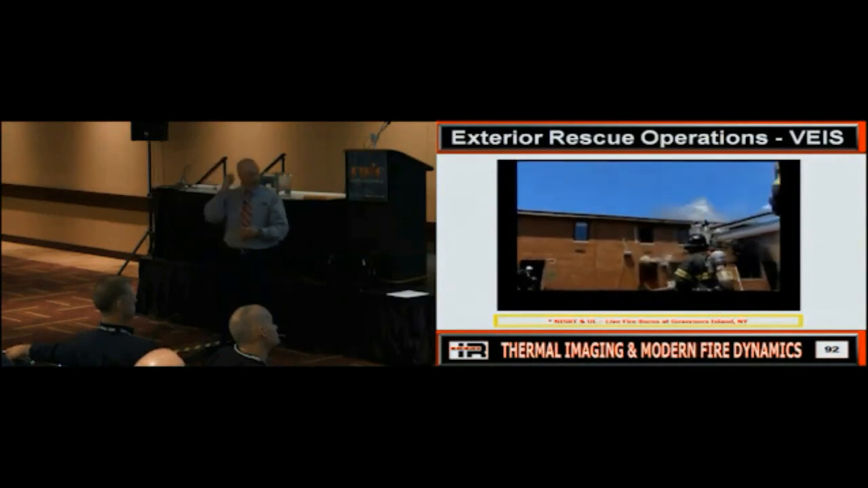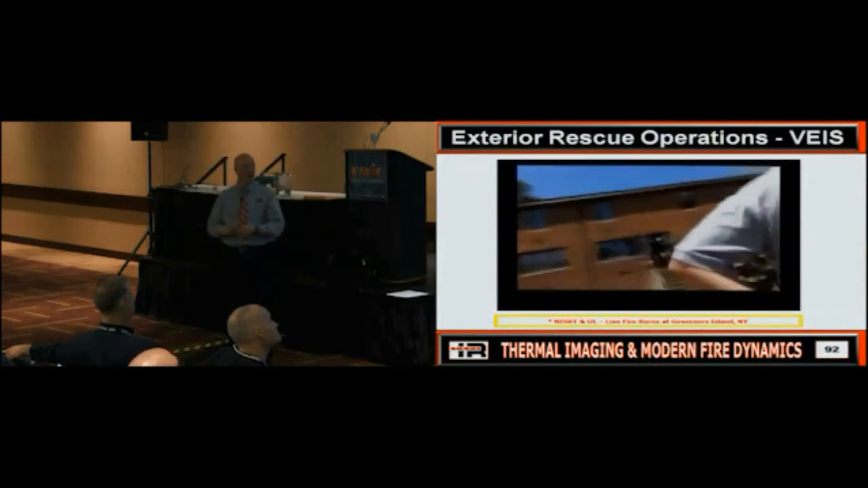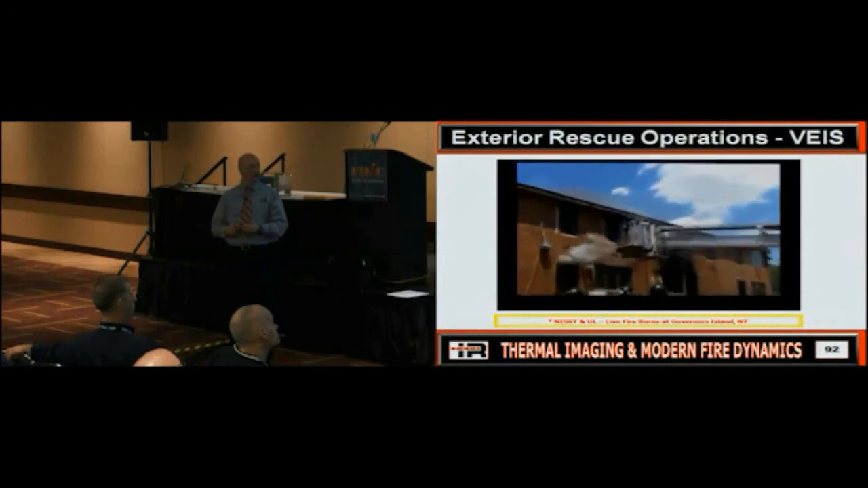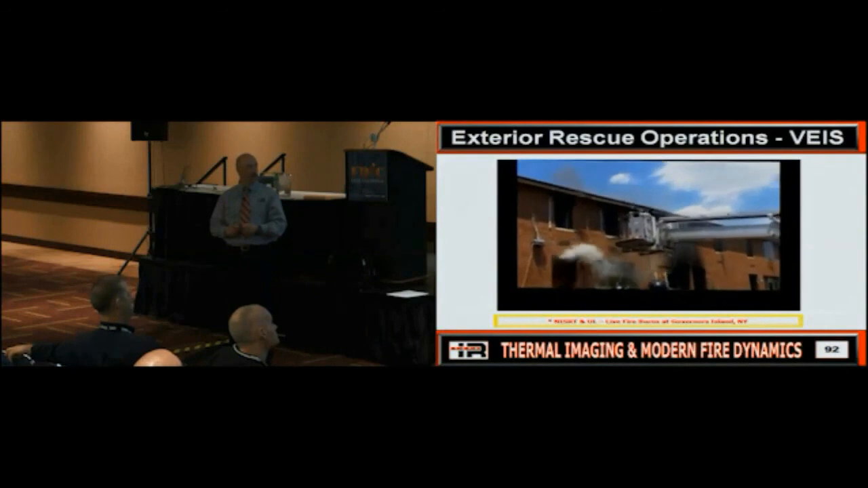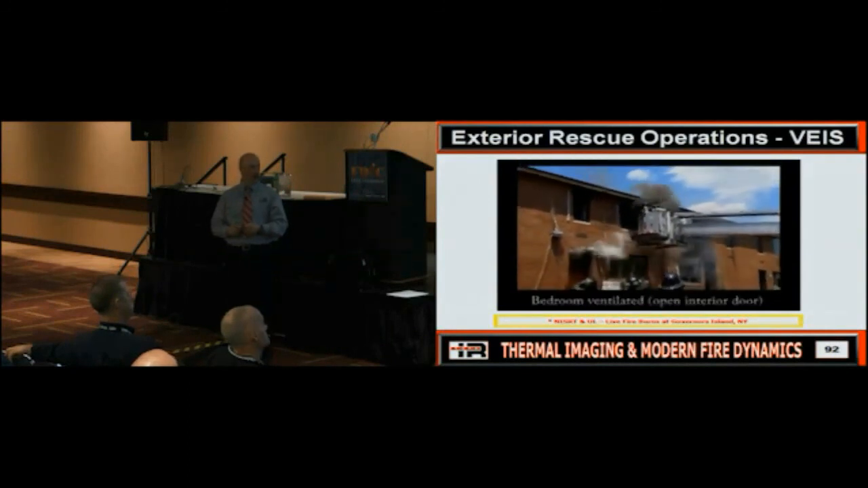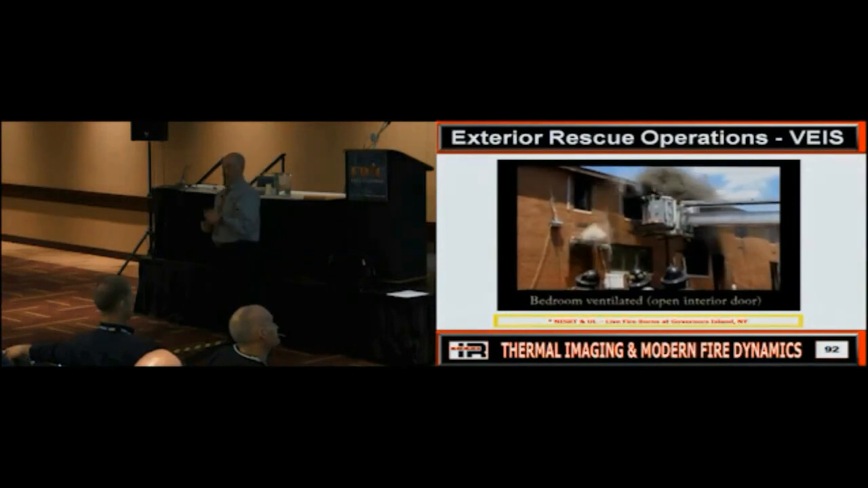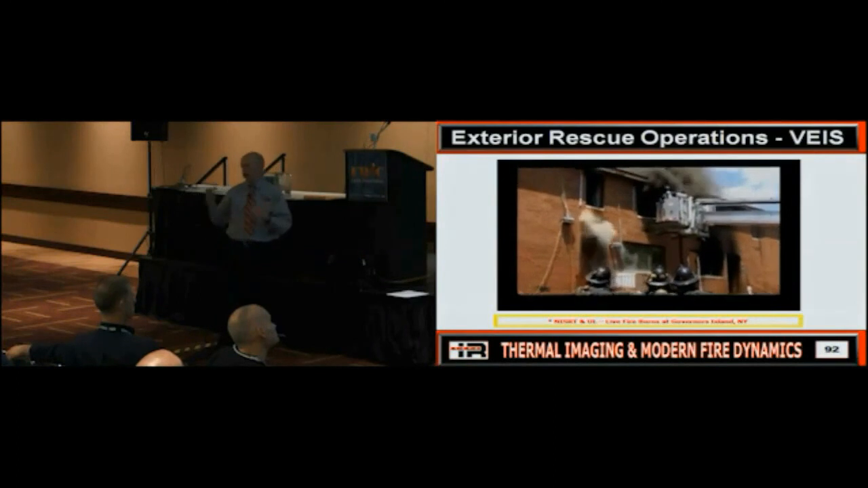And we're going to get, anybody seen this? We're going to take this window out and now we get this. What do we have? Flow path. I have a connection from the fire to that area, right? So is everybody good on that?